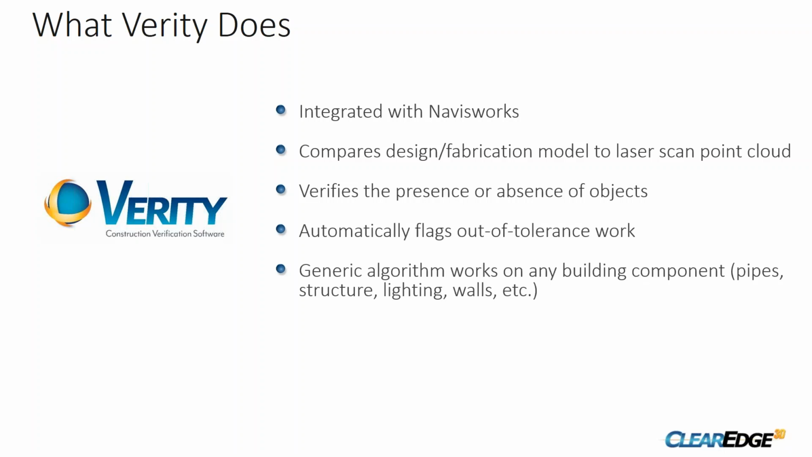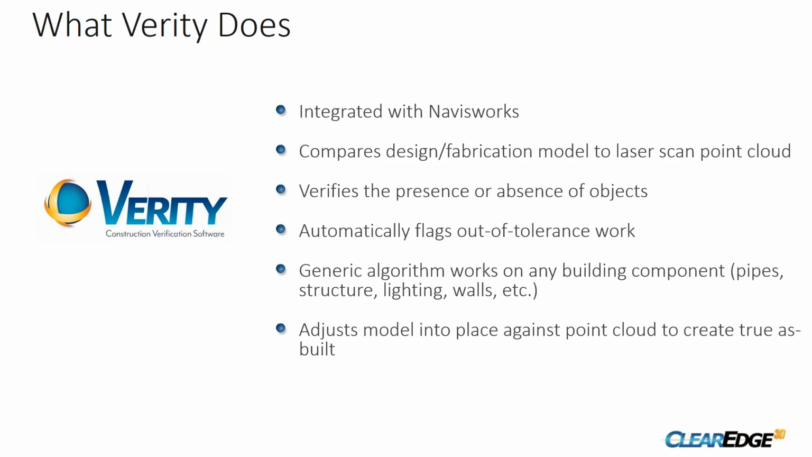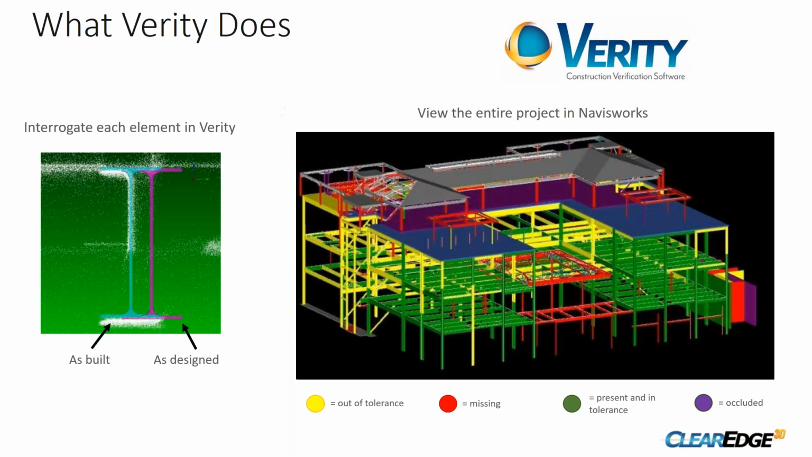This works for anything. We can do it on pipes, beams, floors, walls, you name it. As long as it scans well, we can compare it. We are trying to help resolve that as-building problem, making sure that as discrepancies, which do naturally occur in the field, happen, there are some really easy tools to quantify and then address those issues.